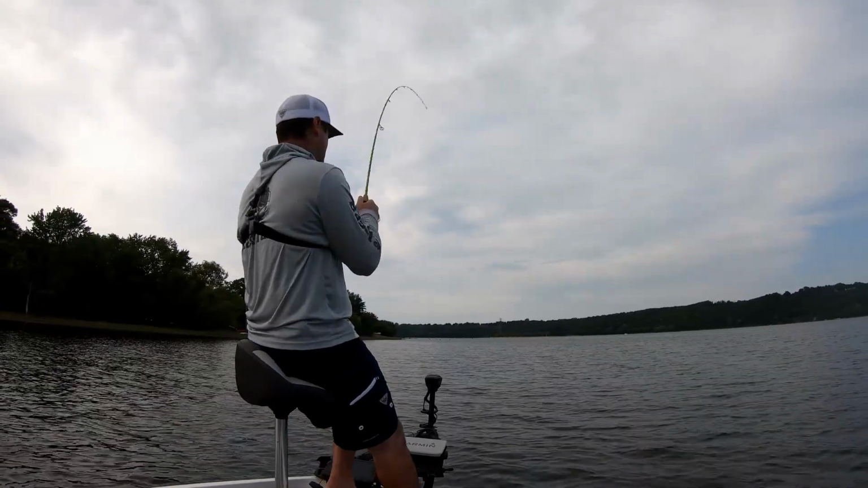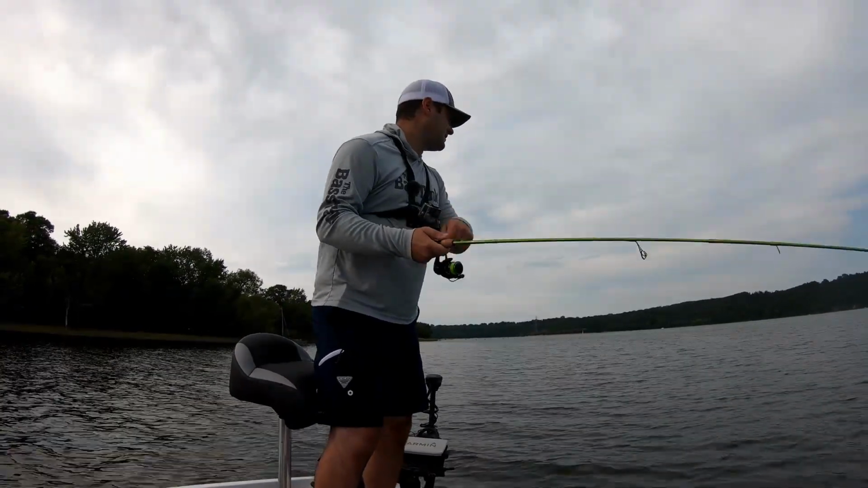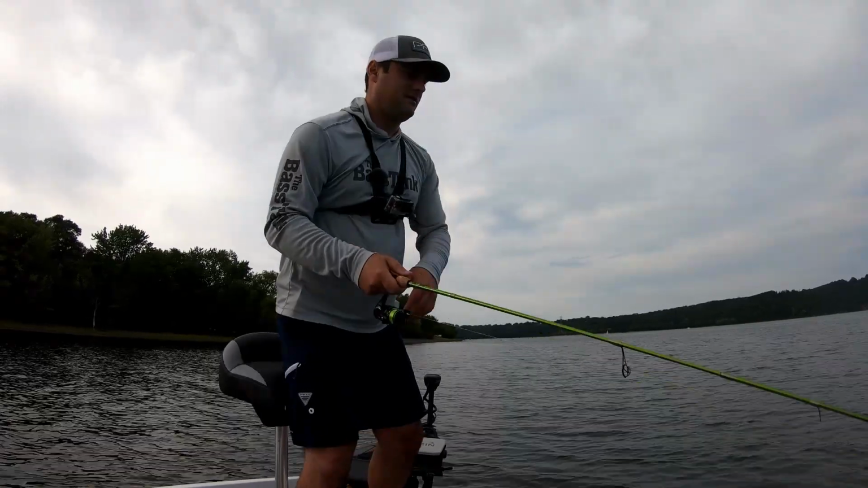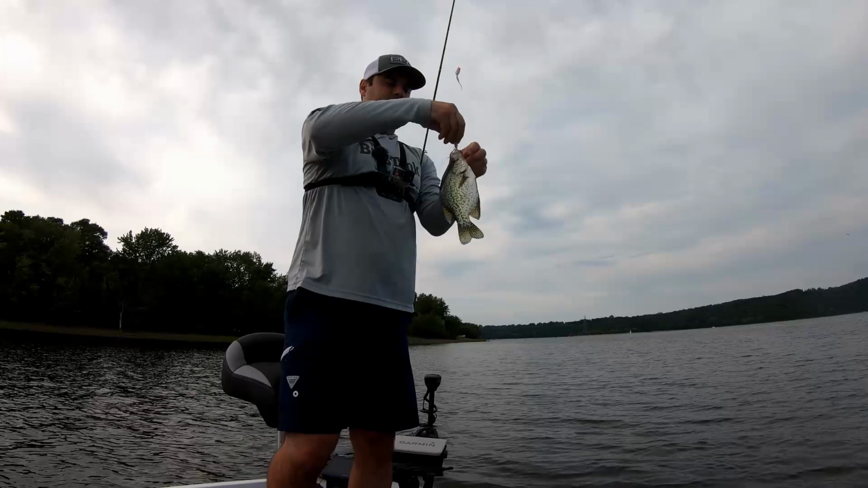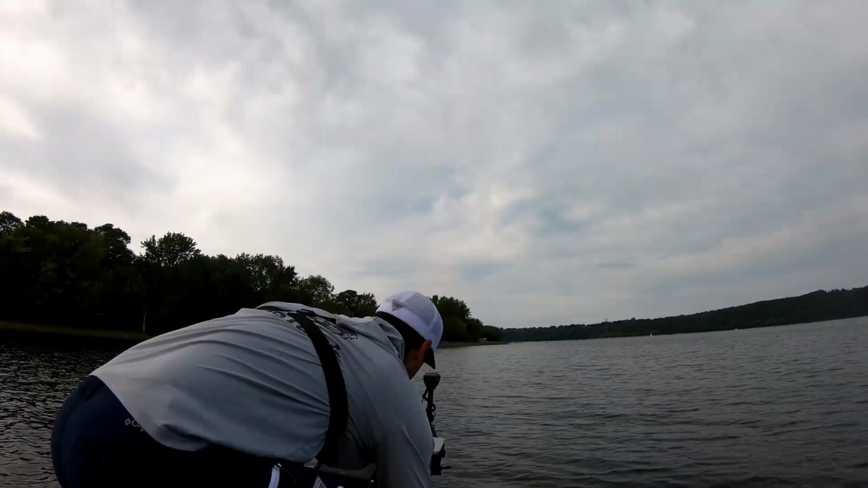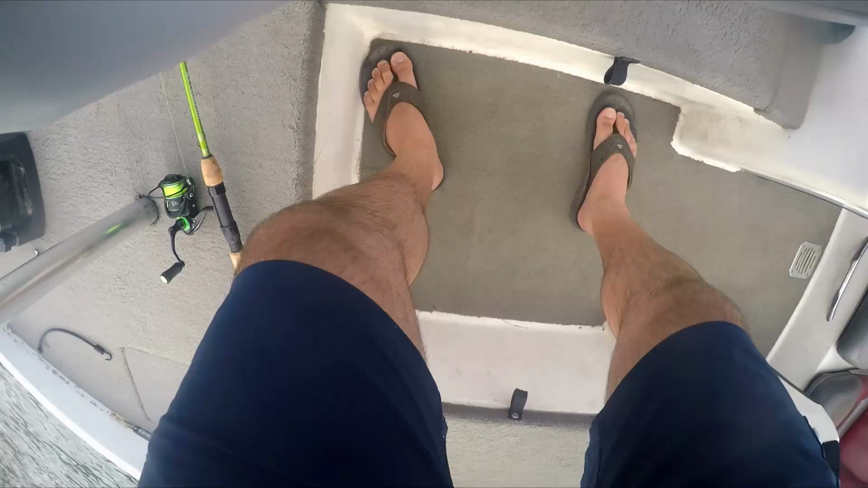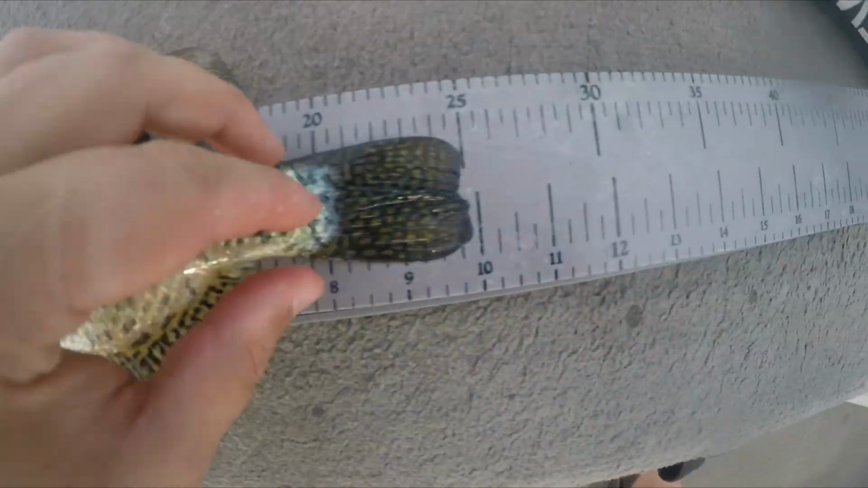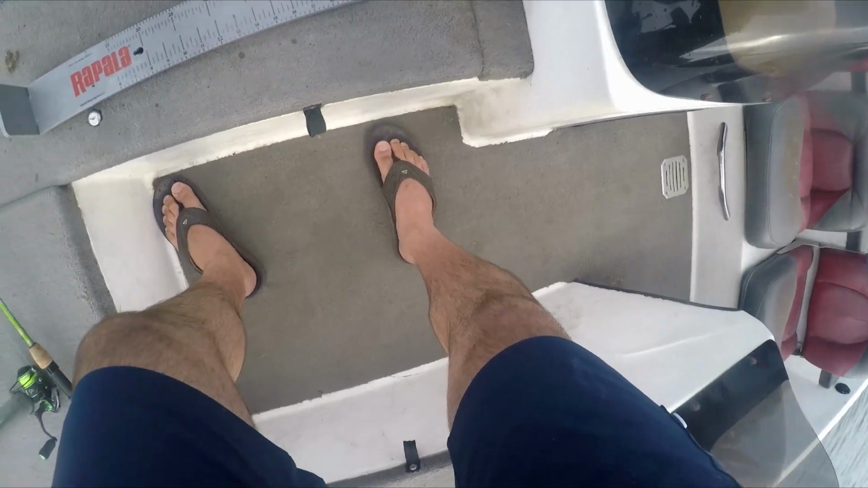There he is. Got him on the drop. I think that is a good one. Fighting like a good one. Oh yeah. Should I keep him tonight? Fry him up? I think so. I think he's about a 10. He's just shy of 10. Going in the live well, buddy.